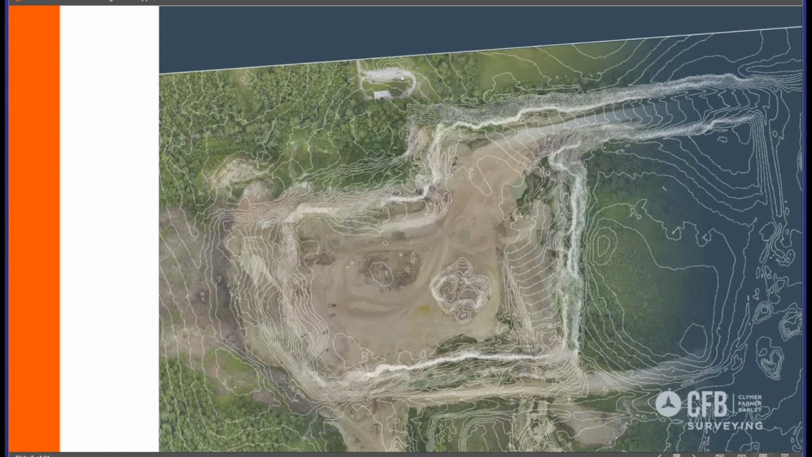With our capture settings, we had a pulse repetition rate of 2.4 megahertz, which is the highest setting, and 400 scan lines per second. And we flew about 13 miles an hour and had an overlap of about 50%. So we had a ton of data to work with. The settings used resulted in a point density of about 2,200 points per square meter, which is way more than you would actually need.